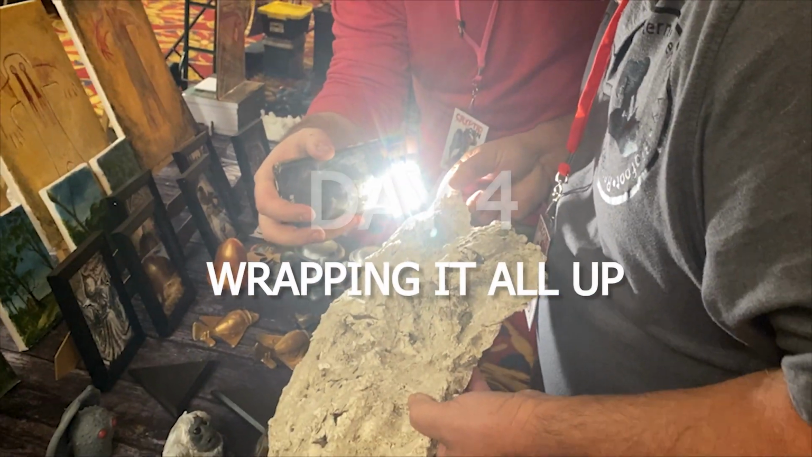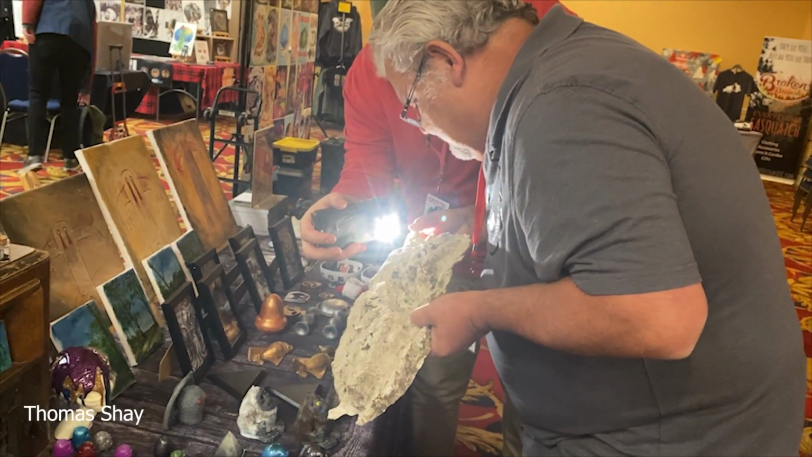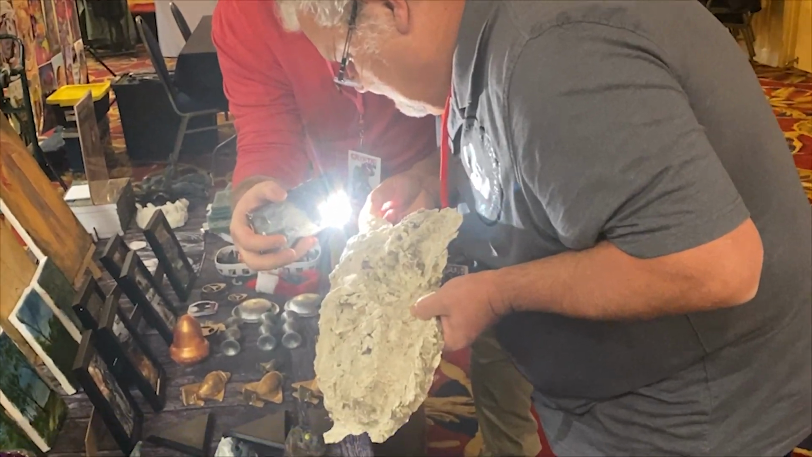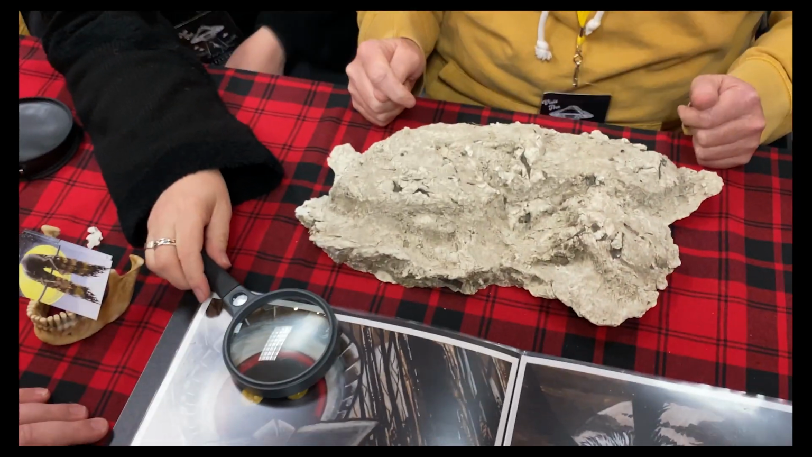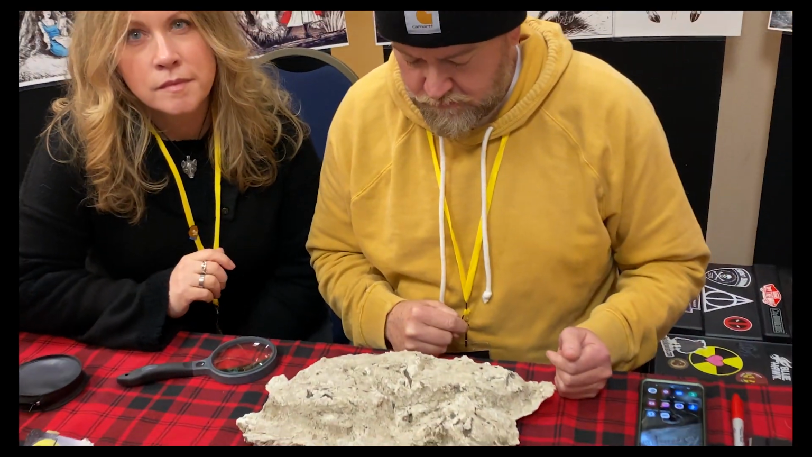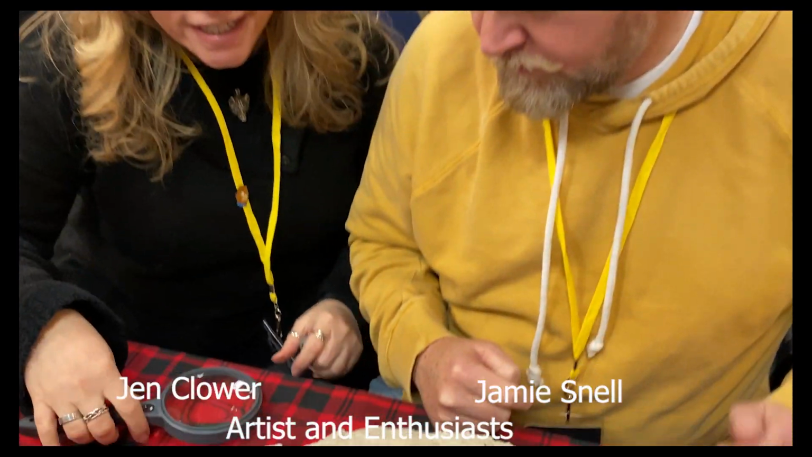Sounds good. At CryptidCon, we met up with Thomas Shea, according to some, one of the best Bigfoot researchers in the country. Tom was very impressed with the evidence we collected on this case. He pointed out where the dermoglyphics were. Actually, let's see if Jen showed. I just showed her where it's at. Okay. All right. So show her where it's at.